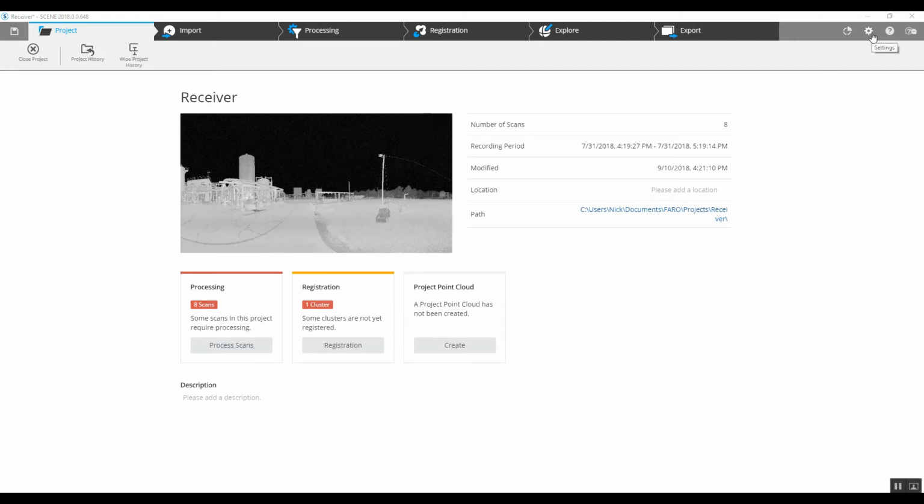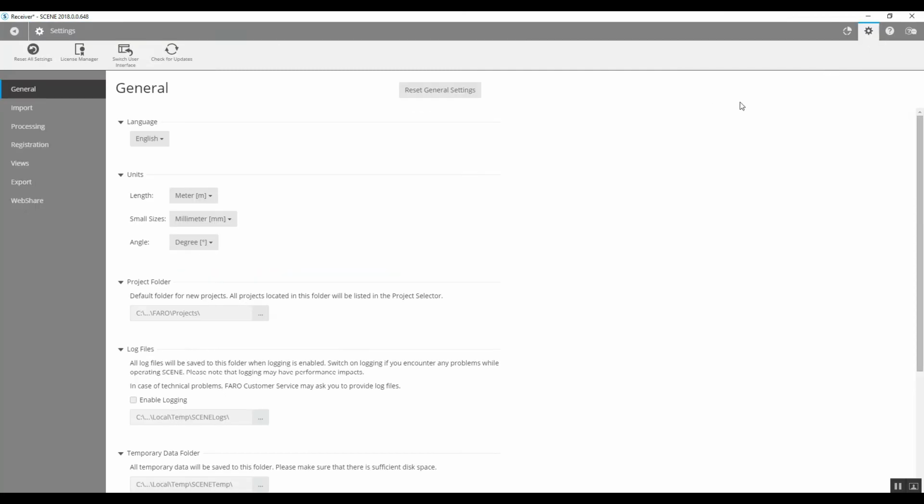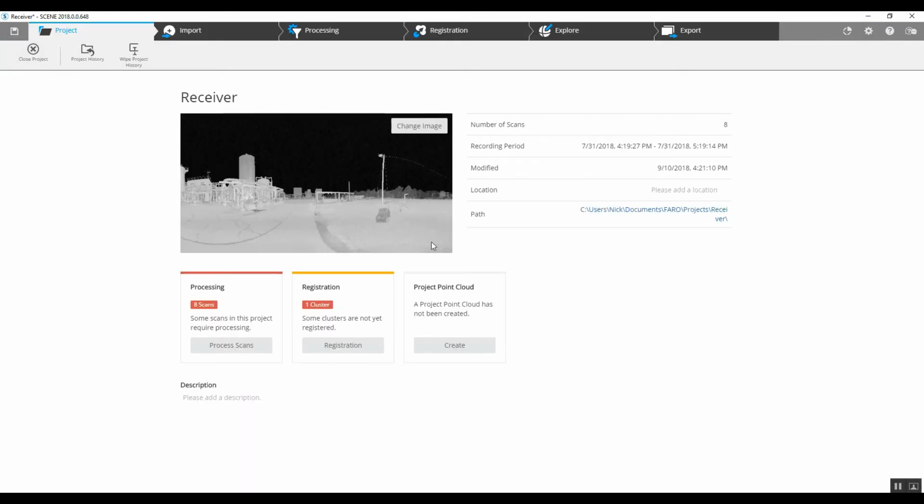We just run up to the settings tab in the top right hand corner and open it up. You will immediately see the units option here, and we can drop down into inches and feet very quickly. Once we switch, we go directly back into our project, and at that point everything we're doing is going to give us standard measurements.